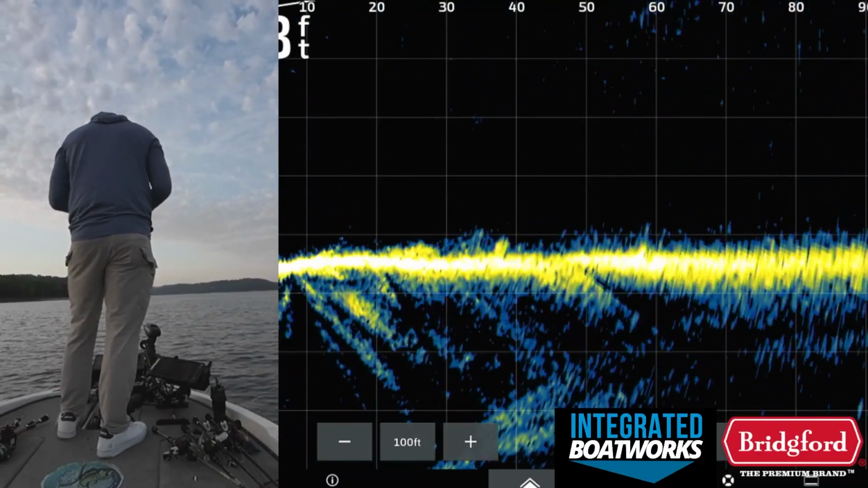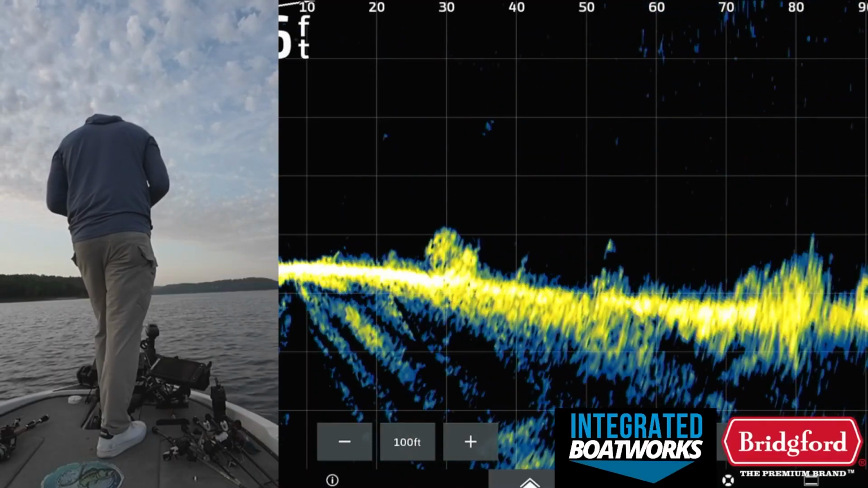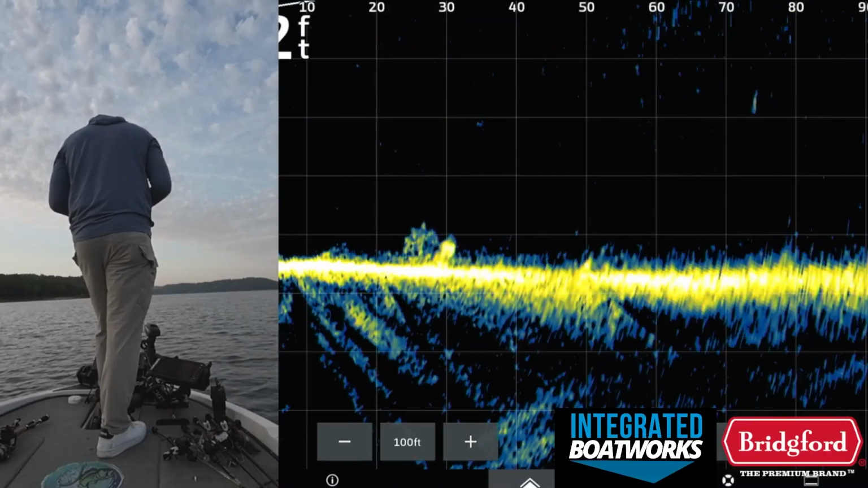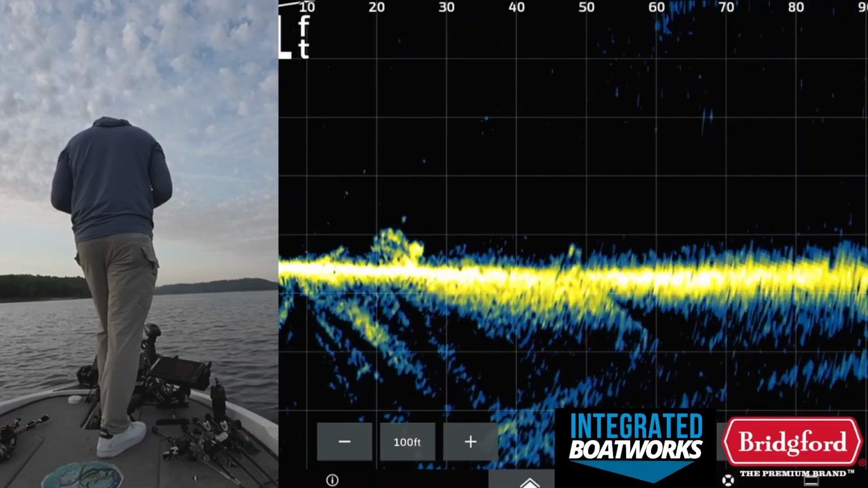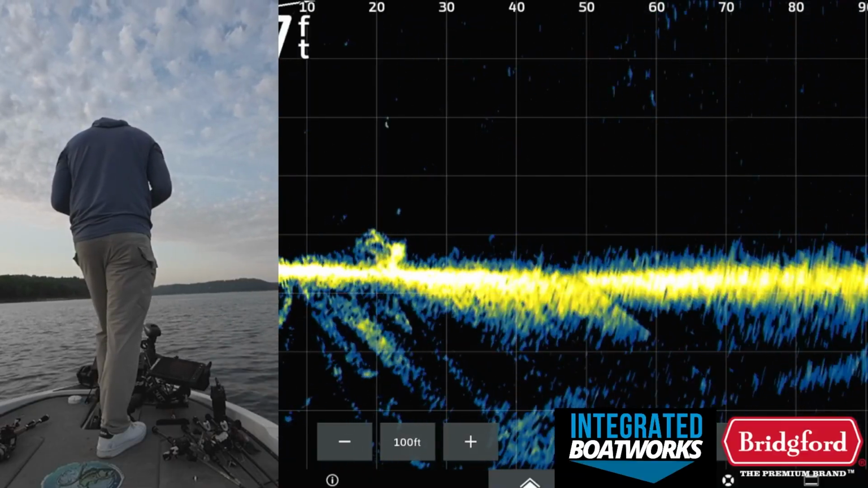I just fire right on top of one's head, 80 feet out. Is he gonna come? Oh, he's coming up to it. He's coming up for it. 70 feet out. He's on my bait. Come on, fish. Commit. He's following it. He's following it hard.